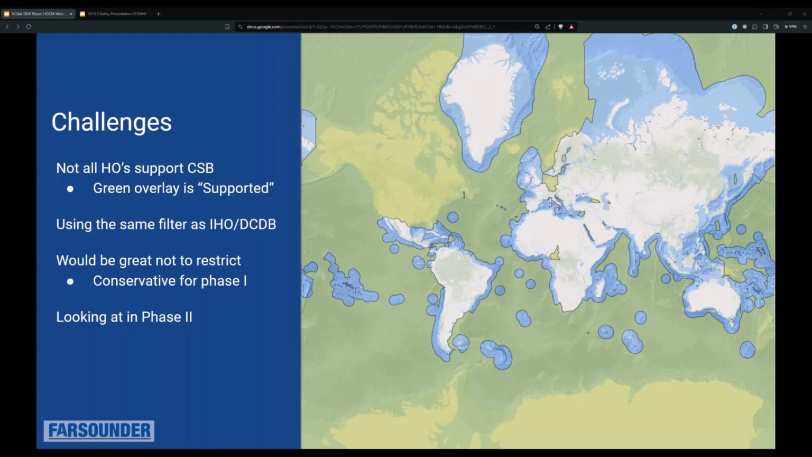And we decided to be a little bit conservative and use the same geofilter that the IHO crowdsourced bathymetry database is using for their data. So everything in green that you're seeing in this filter is all places that are explicitly for crowdsourced bathymetry. So if you're in the US, it's fine. Sharing data is encouraged, right? But it's not that way everywhere else.